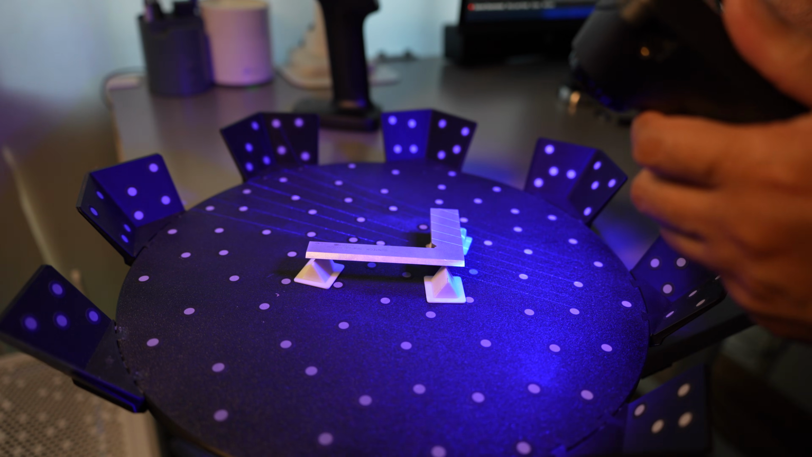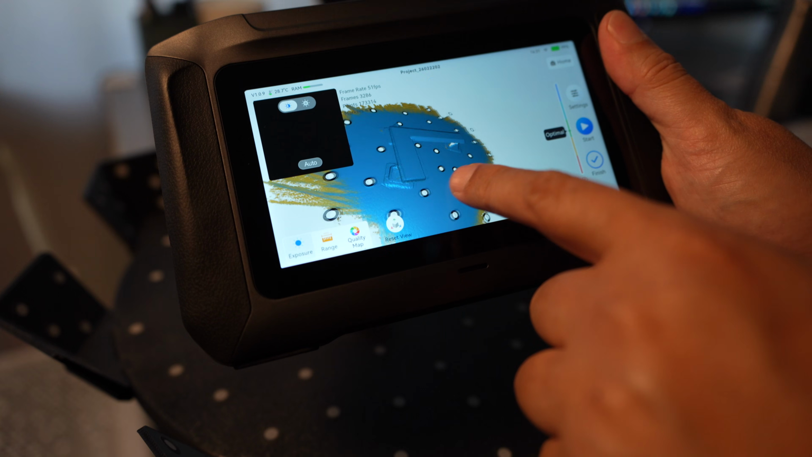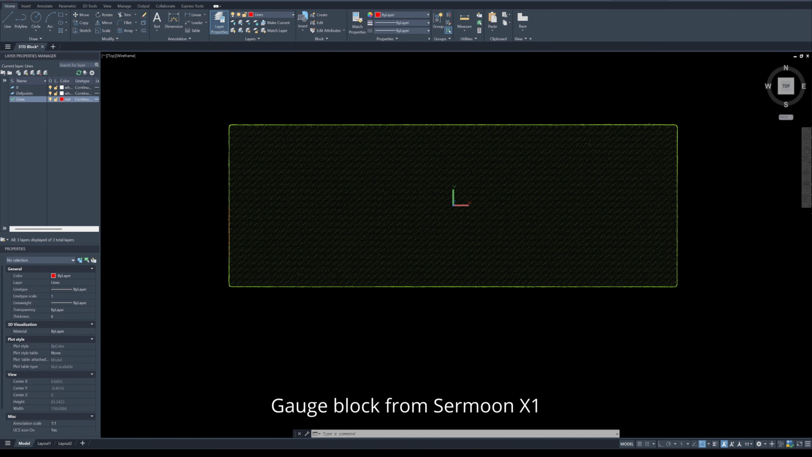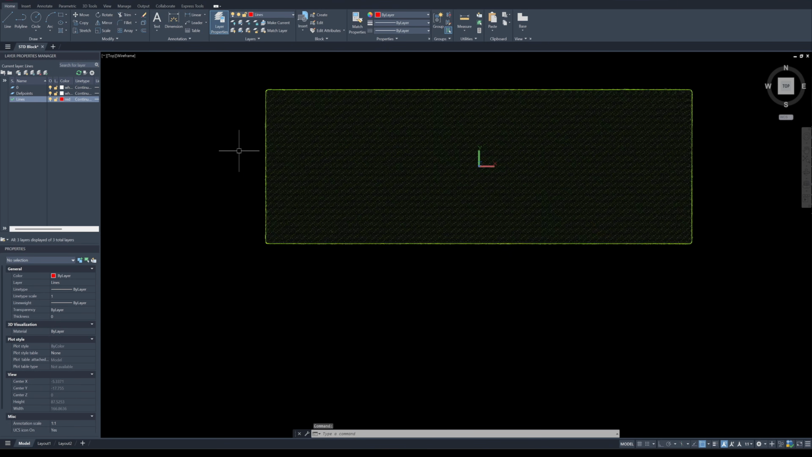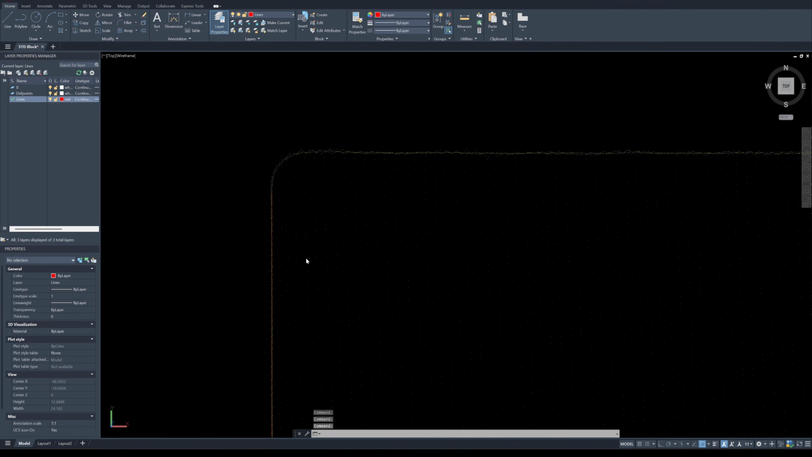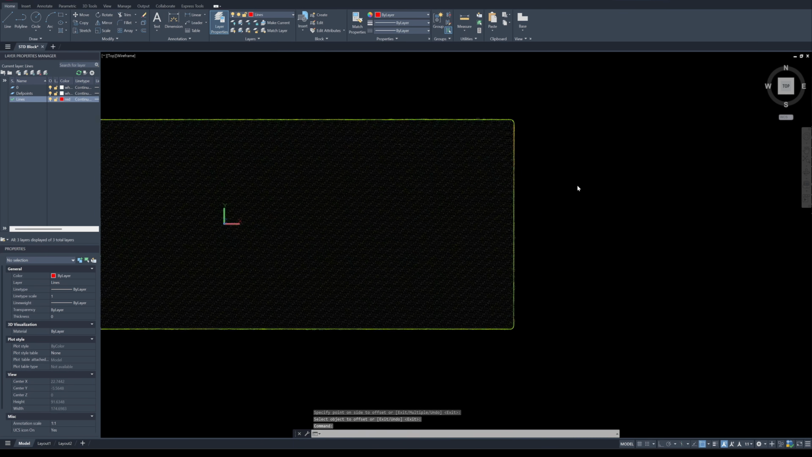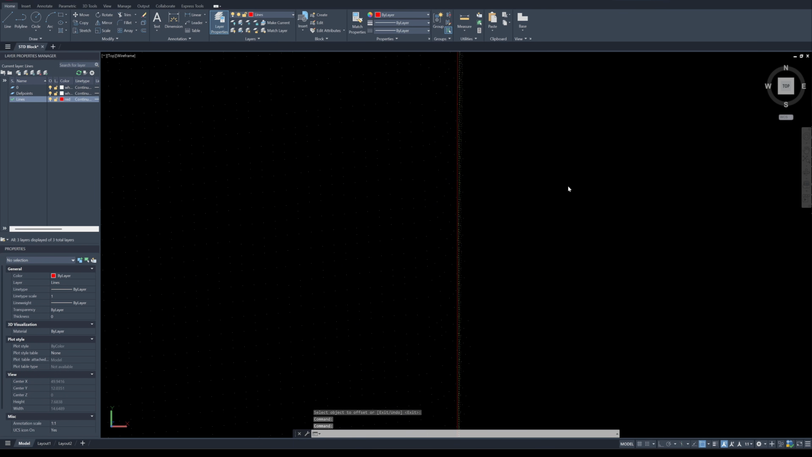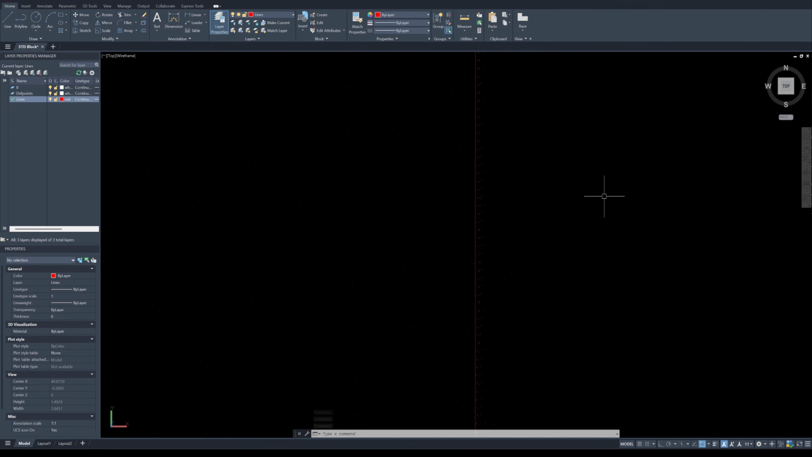Sermoon P1. Okay, this is the block scan from the X1. I draw a red line here, and next I'm going to offset this line by 100 millimeters. So the line will land here. If you look at the end of the line here, you are going to see that 100 millimeters is very close to one end of the point cloud.